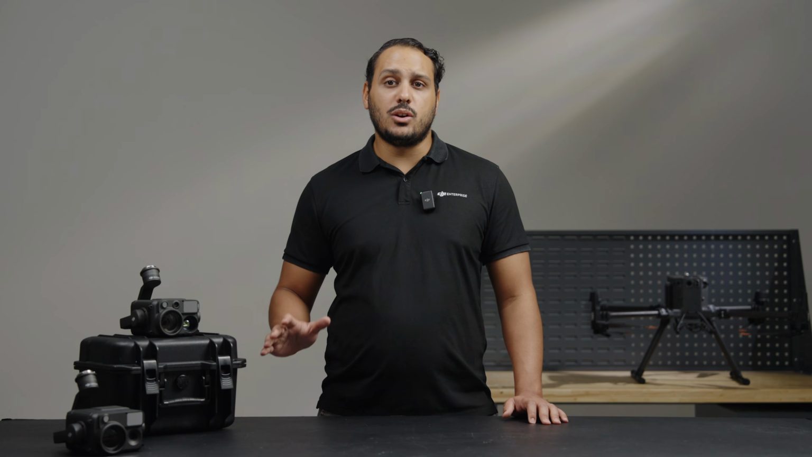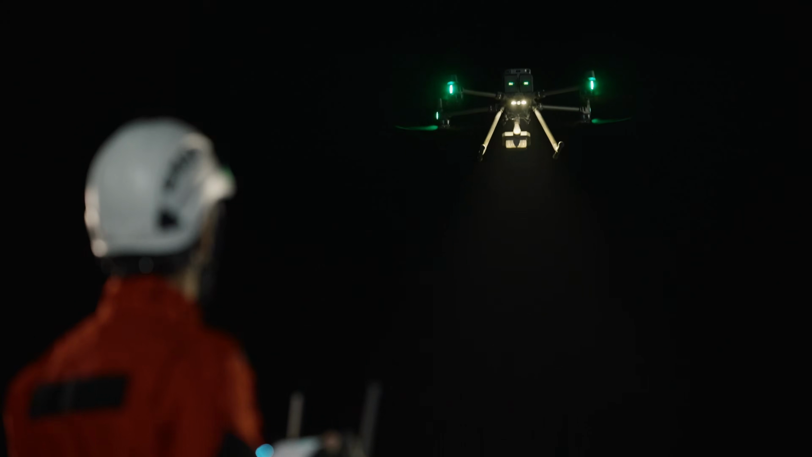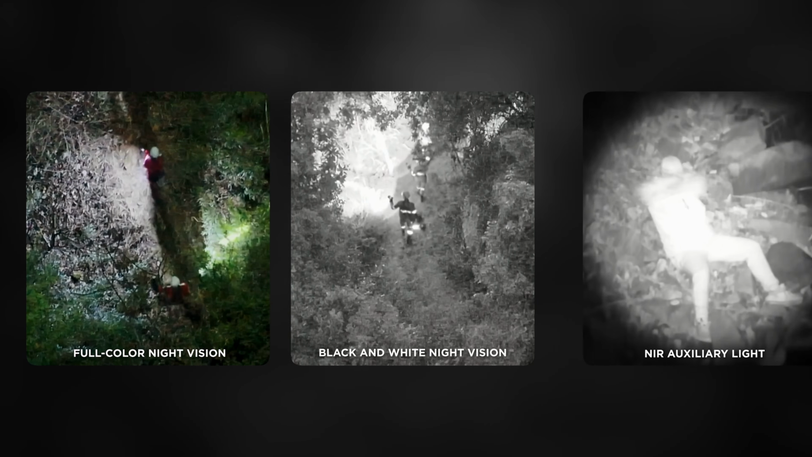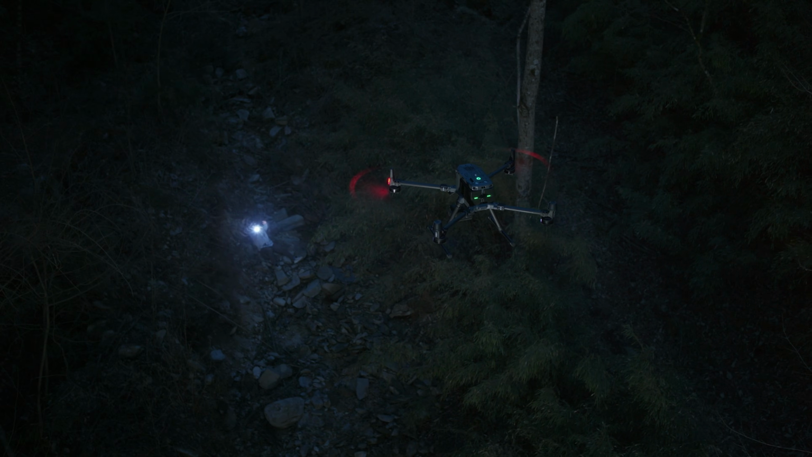So, you may ask, what about the night vision capabilities? As the slogan states, the H30 series provide unparalleled vision day or night. So let's talk about the payload's night performance. We designed the night scene mode, especially to improve the image quality and provide clarity when operating under dark light conditions.